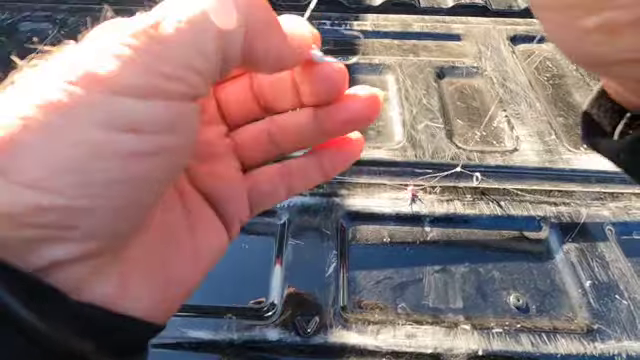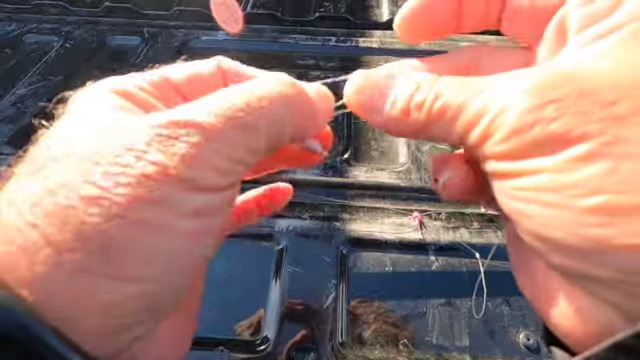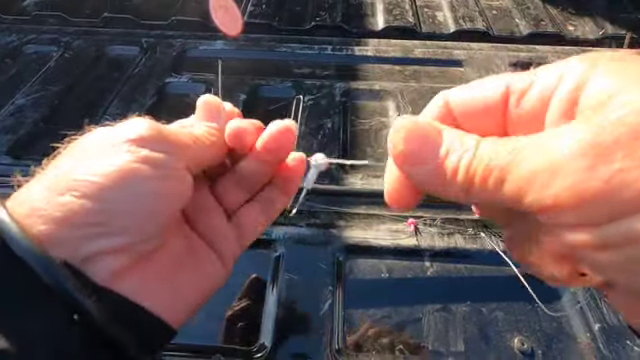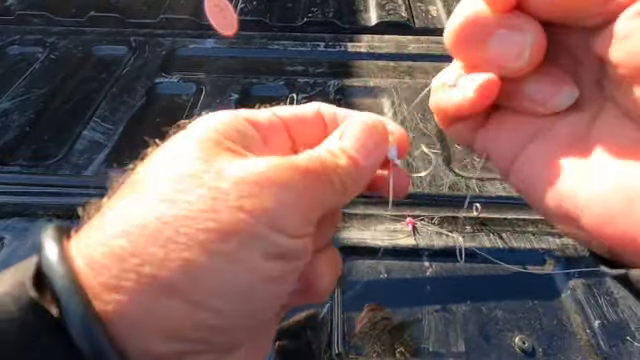These are light fish. And I'm going to feed it back through the hole that's down by my eye. And then feed it back through the hole again. And then I'm going to make sure it cinches up right against my jig head and pull my knot down tight.